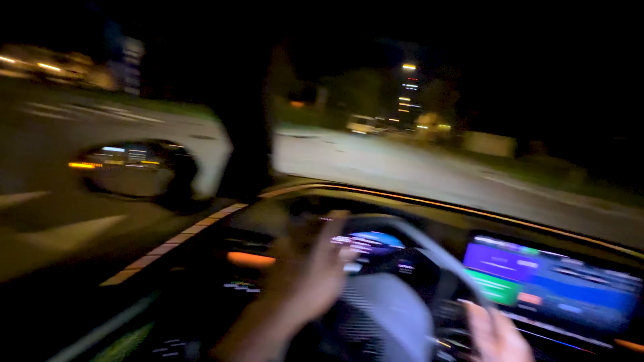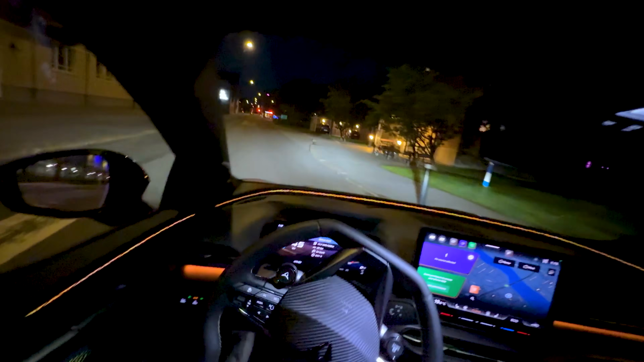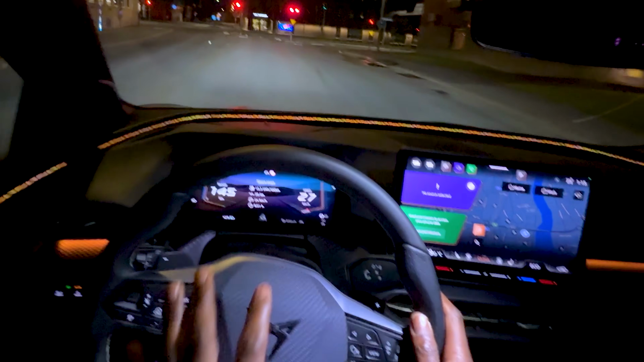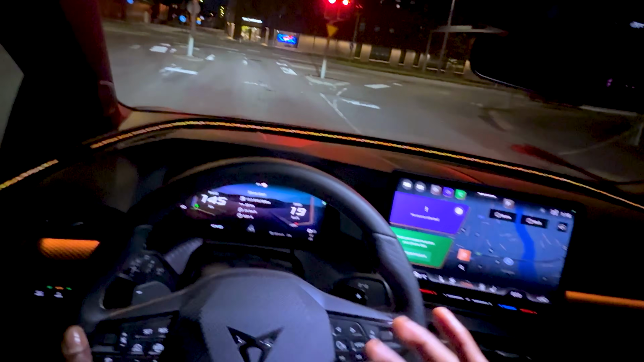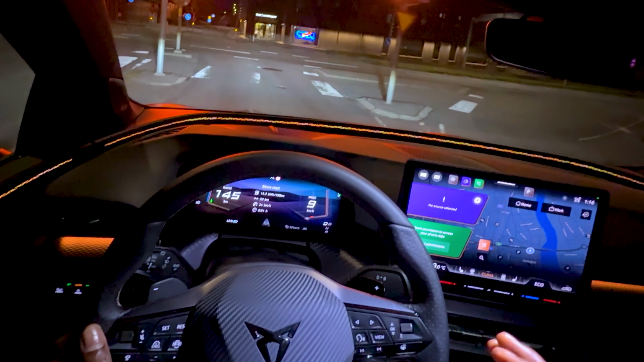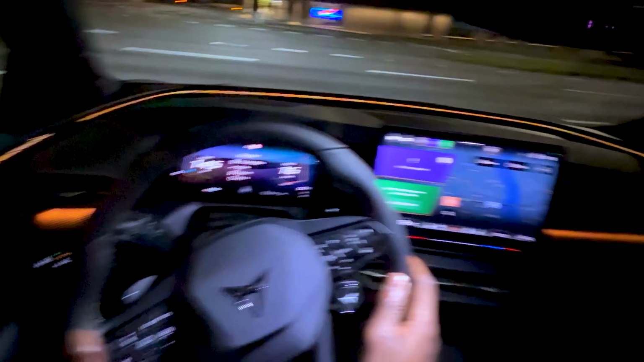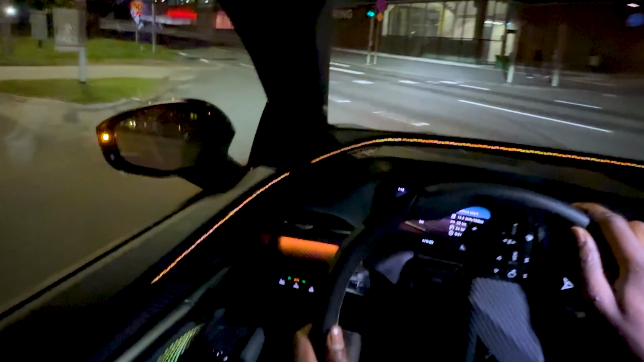Apart from it just being what? A point A to B tool? Come on. What's life without fun? But yeah, on the steering wheel here, we have real physical buttons. And yes, it will take you a little while to get used to those buttons because you have arrow combinations on the top and on the bottom. We should just turn off there.